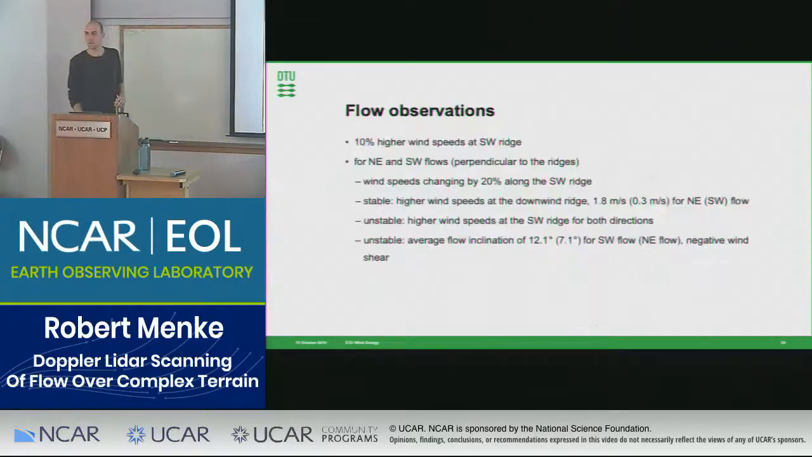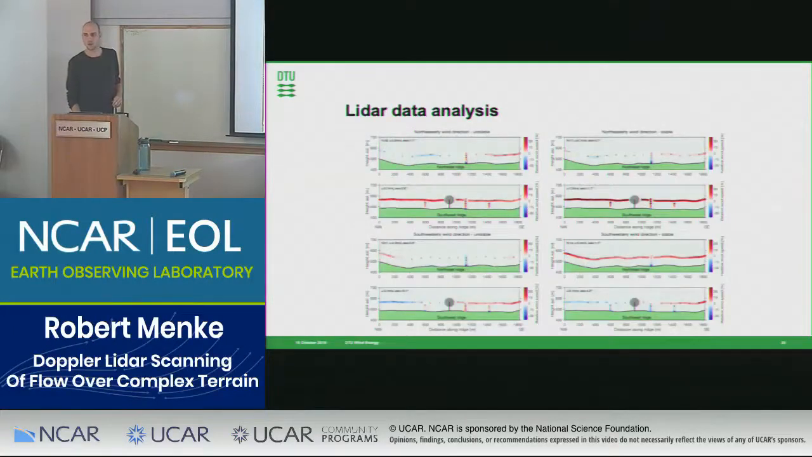Robert, you might have already stated that. How do you determine the stability for your specification on stable stability?